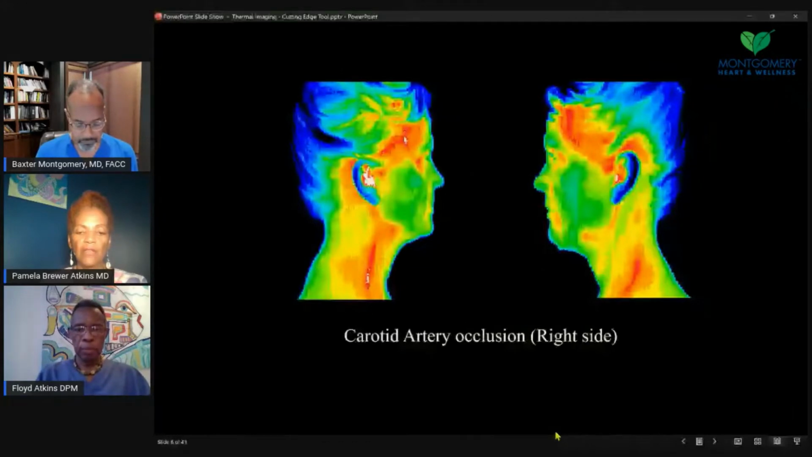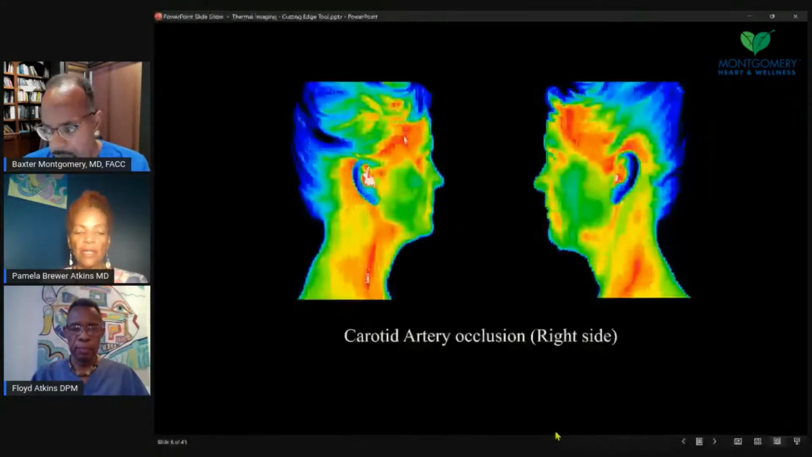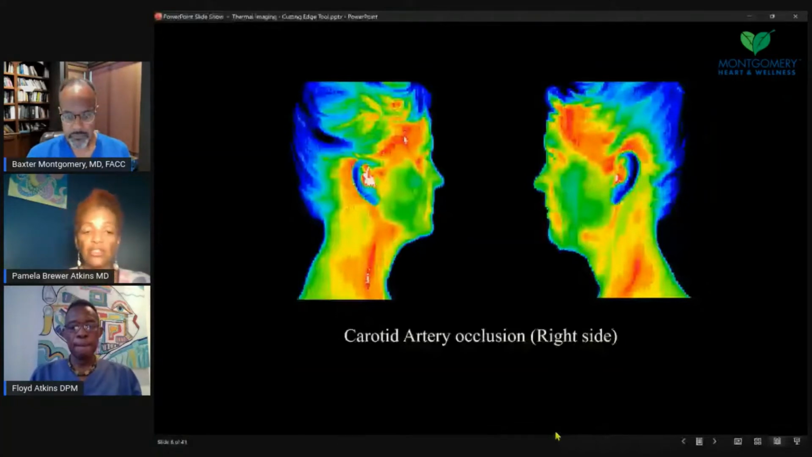Number one, cardiovascular screening, when we're looking at the carotid arteries, which are more superficial. When we're looking at thermography screenings, we're looking for pattern and temperature differences. Inflammation is warmer, vascular is warmer. Cooler could be some dysfunction of tissue. And so cooler can mean something too. And we're looking for asymmetry.